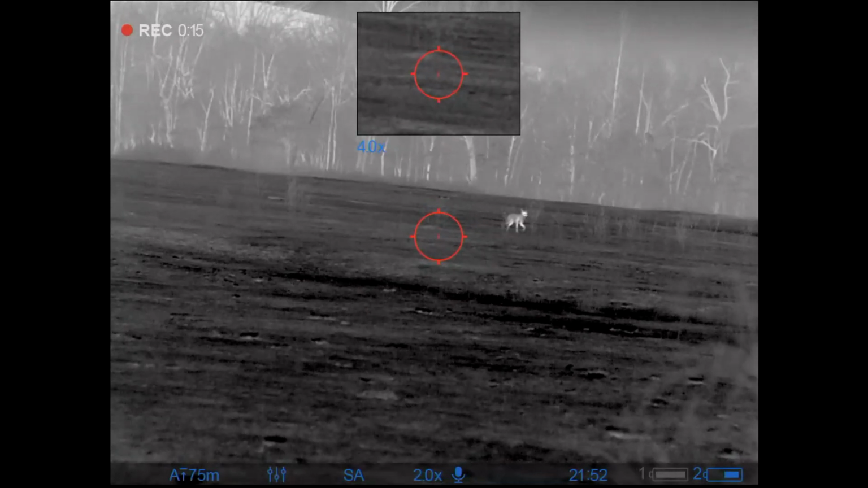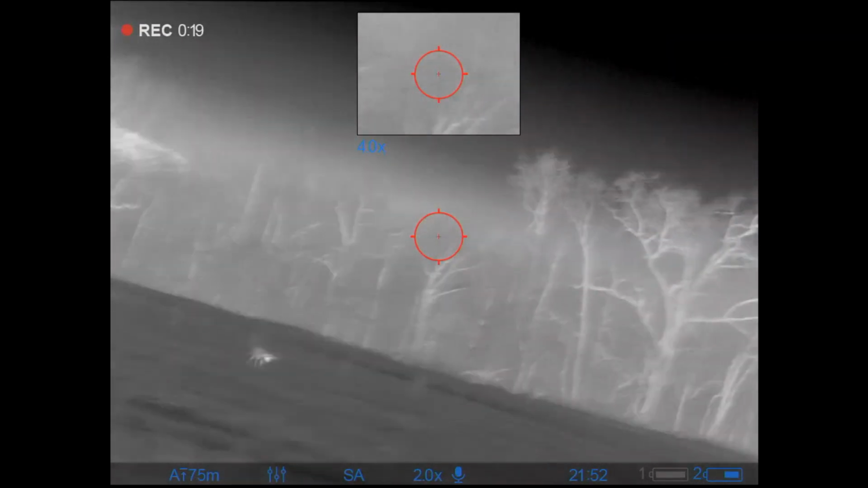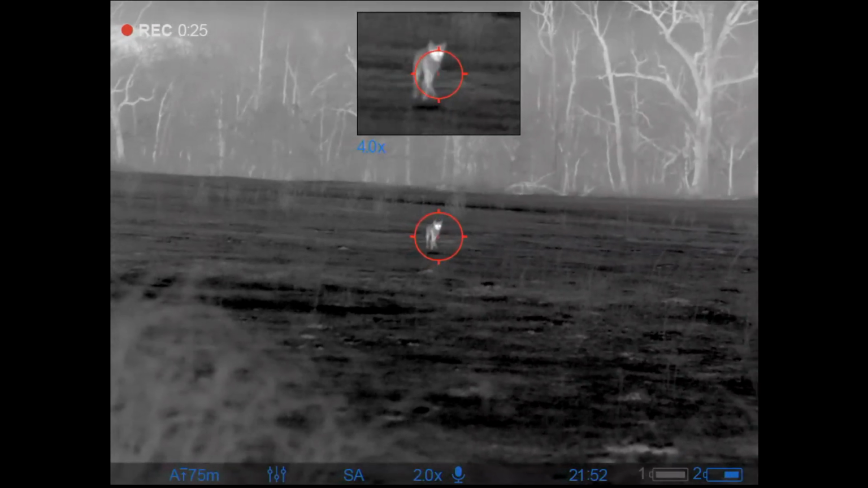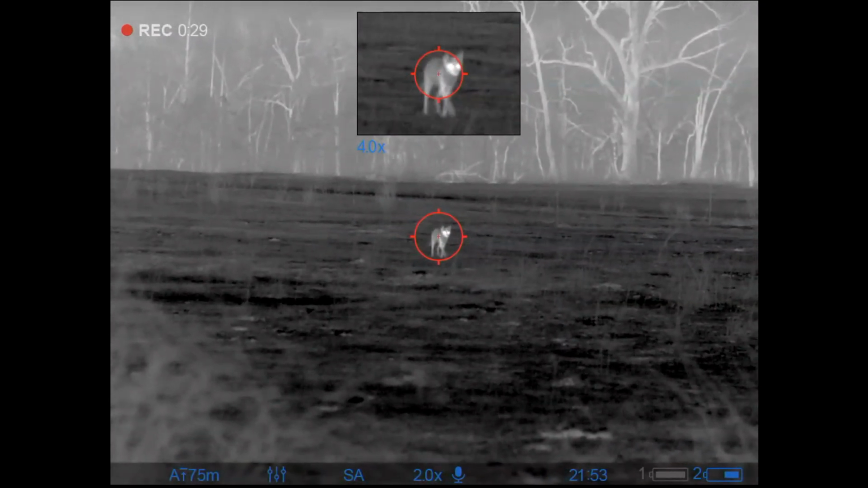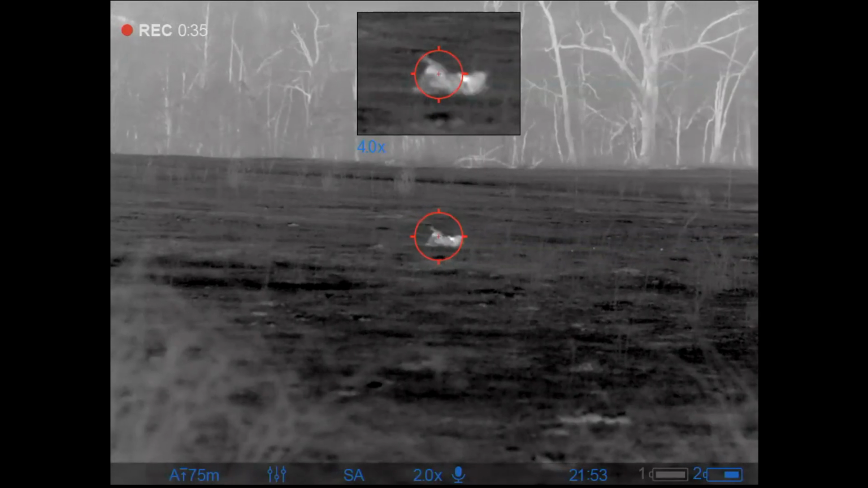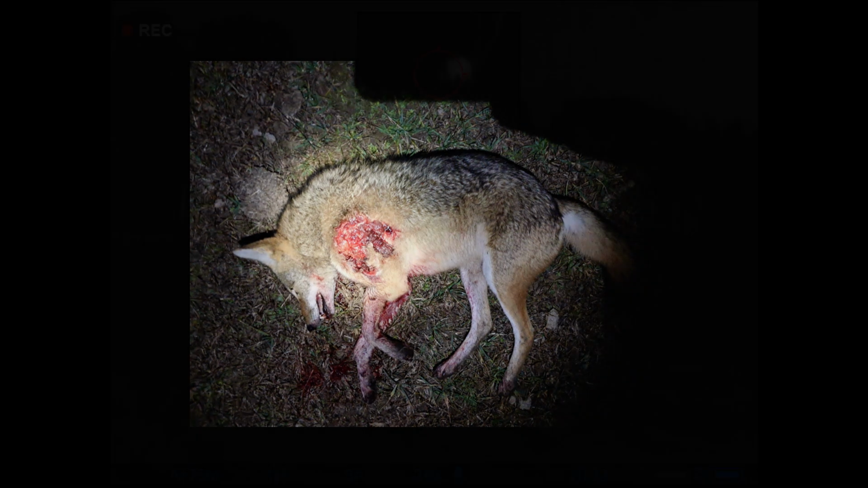My apologies. This one was actually probably about the gnarliest, if you want to use that word, exit wound that I've ever had on a coyote. And that's from a .308 at close range with a 150 SST here. I guess I cut that off a little bit soon, but there you can see that exit wound. It just fragged everything inside of her chest.